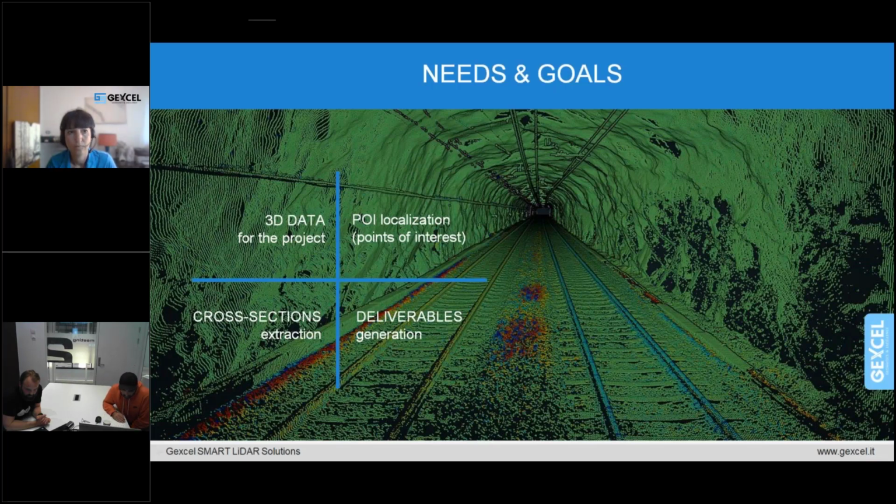And after the localization of all these points of interest, we had to extract many cross sections, 500 plus. And to be able to do this within a reasonable time, we were introduced to the mining add-on tool within the Reconstructor software, which was really helpful.